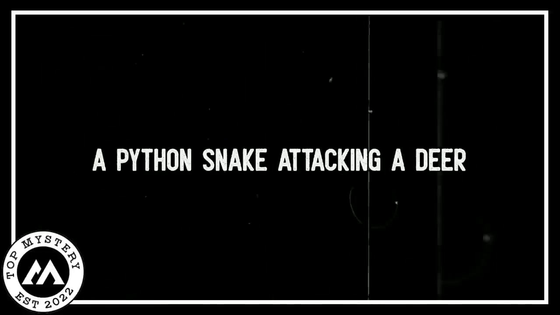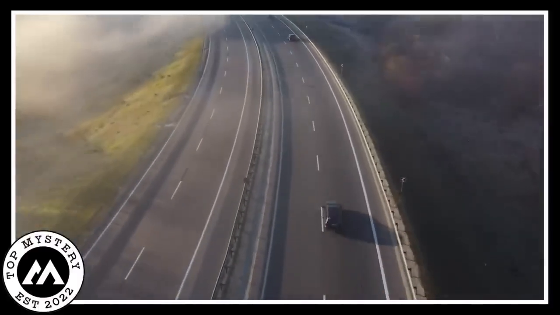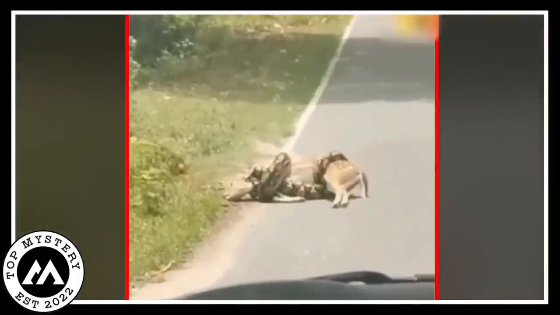The python snake attacking a deer. The video seems to have been shot on a highway where on the side of the road a python snake has captured a deer. The python has wrapped its body all around the deer with all its force.